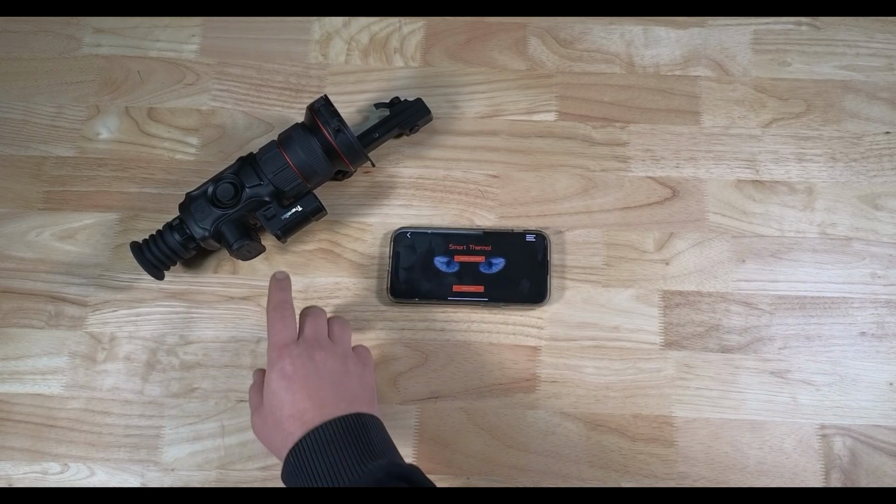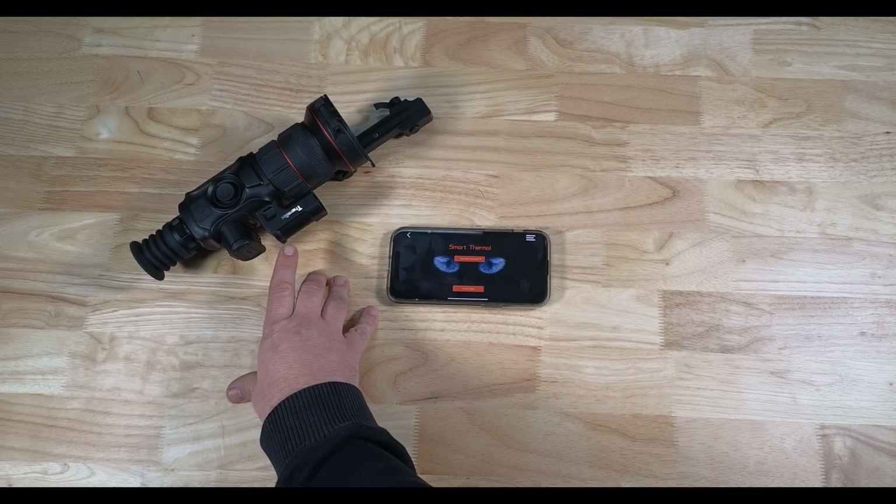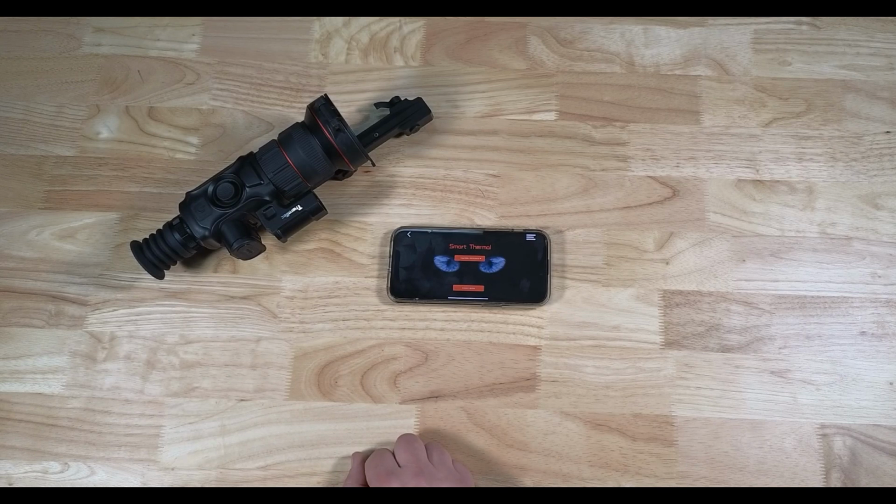Now, I'm running a brand new version of the firmware on this, and one of the things when I show you the Ballistic Calculator, it's a little bit different. You'll see it actually gives you the mil holdover now, and also it changed the little hash mark in terms of where to aim, and it also puts the holdover mark in the picture-in-picture window now as well. So let's get into it.